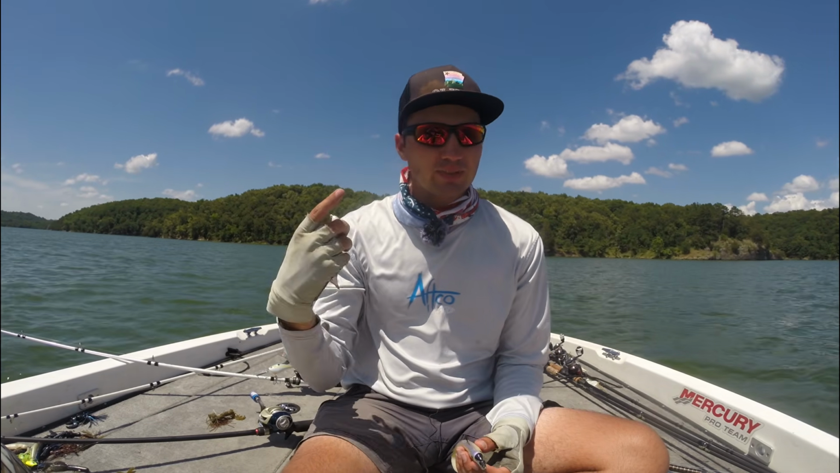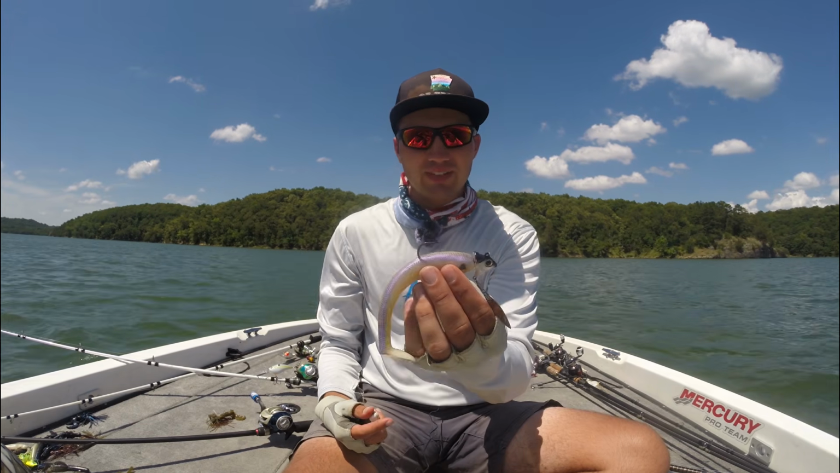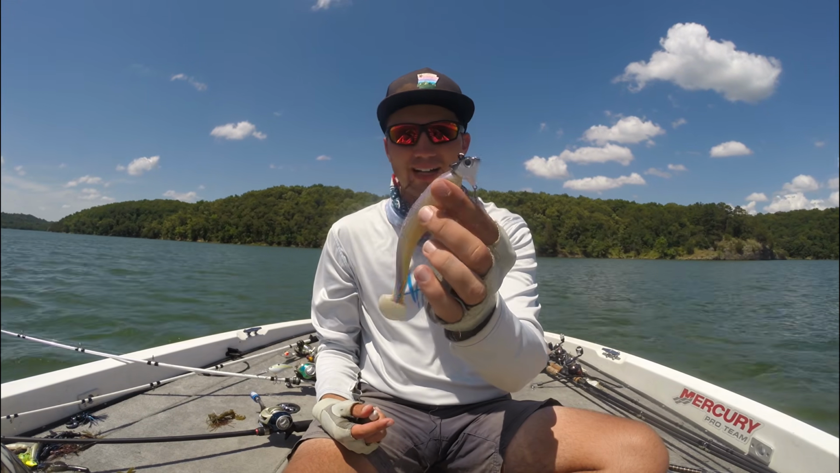Just cast them out, let them sink all the way to the bottom, and then just slow roll them back to the boat, and try to fish them 2 to 3 feet off the bottom, and fish will crush them.